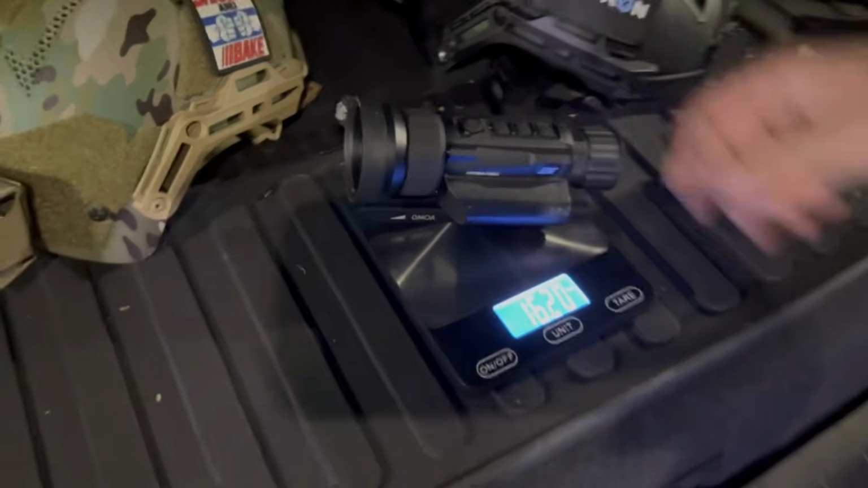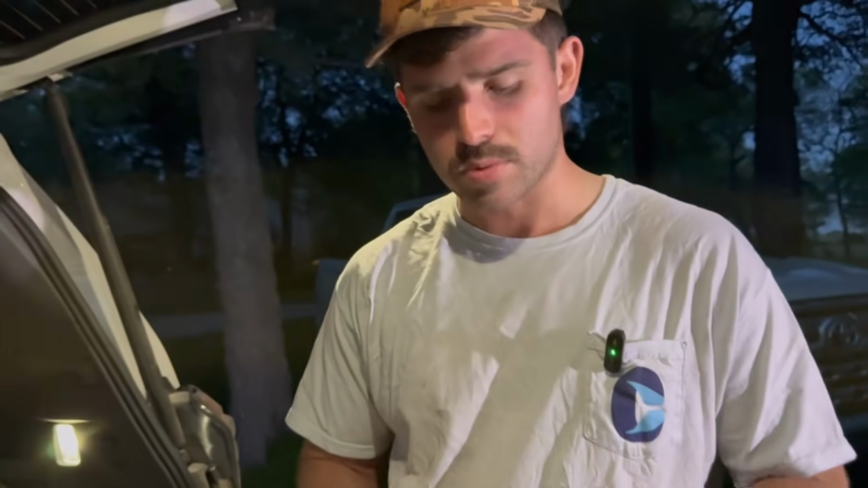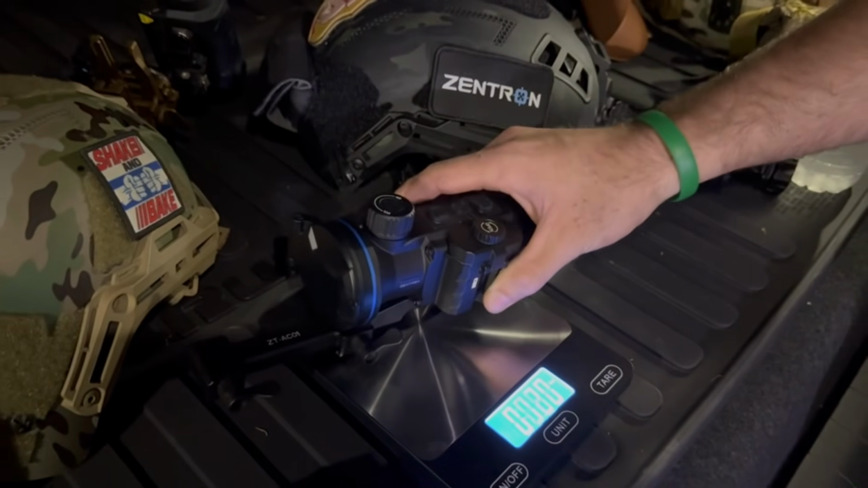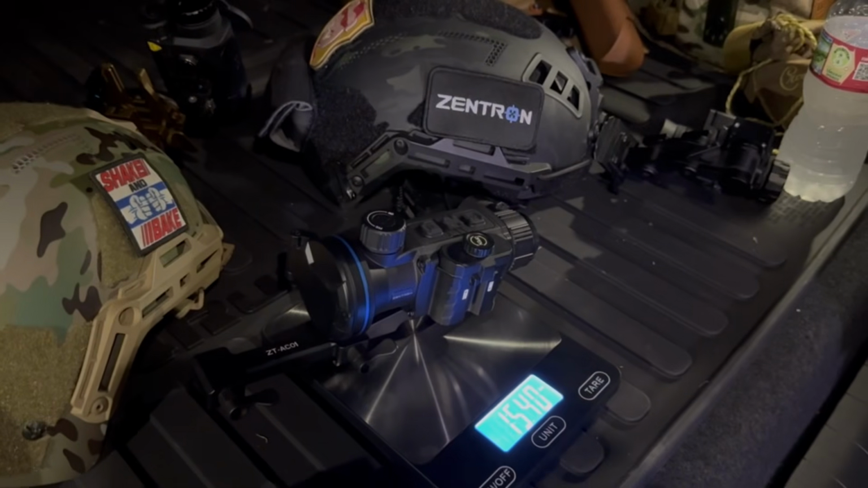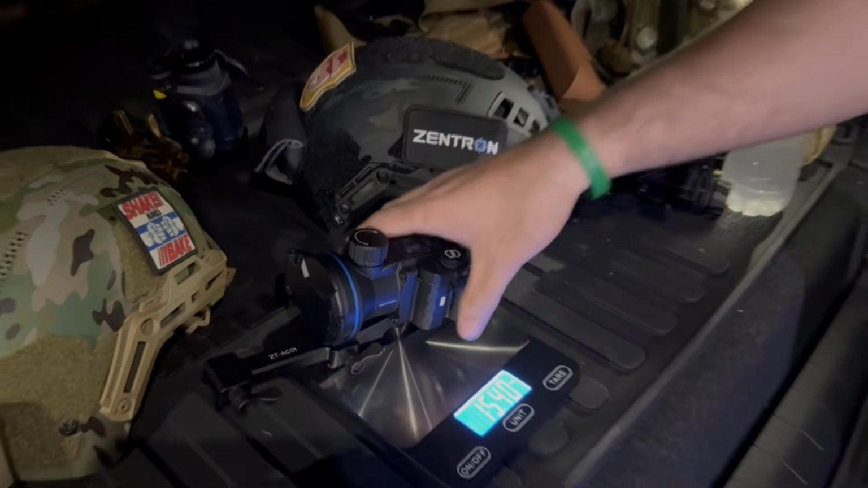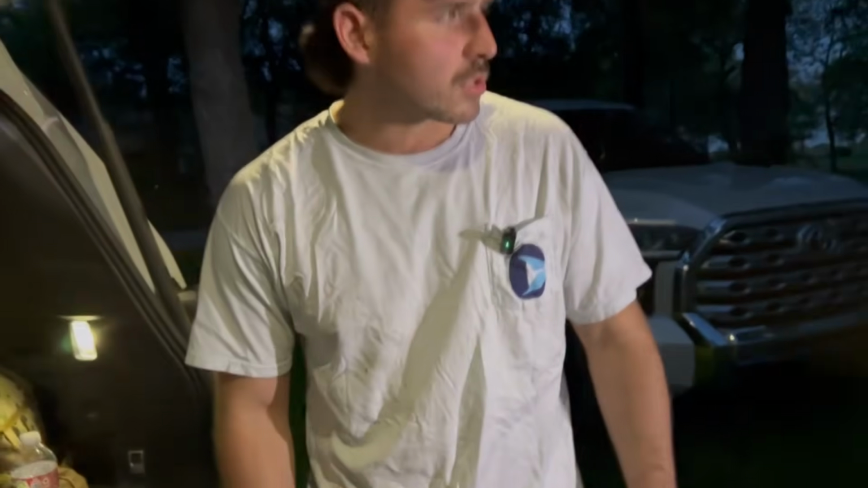So again, that 18650 is going to be a little bit heavier than these two 18350s, but every little bit of weight counts. And now, again, back to zero, as you guys can see, and we are going to put this on there now. So 1 pound, 5.4 ounces. So what is that? It's almost about 10 ounces lighter just right out of the box.